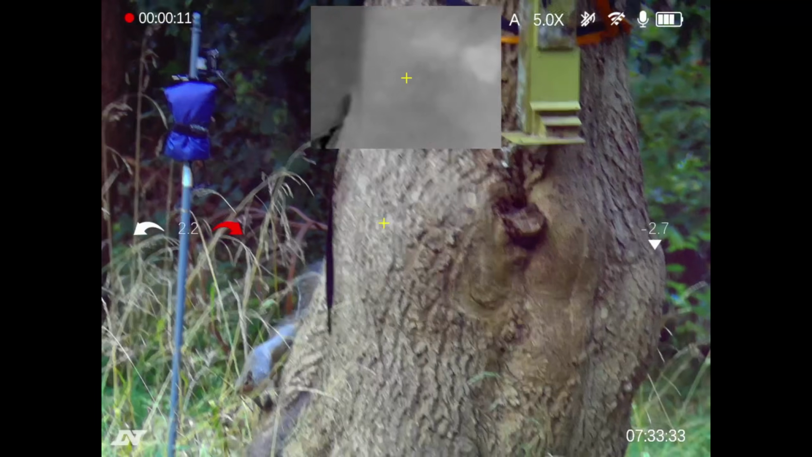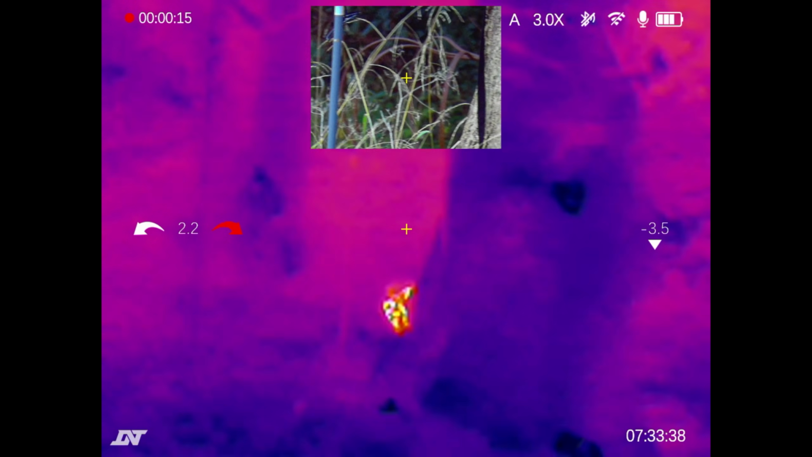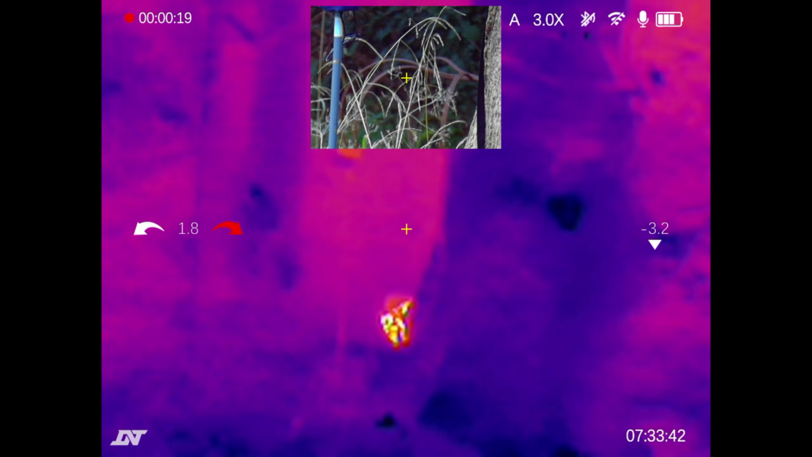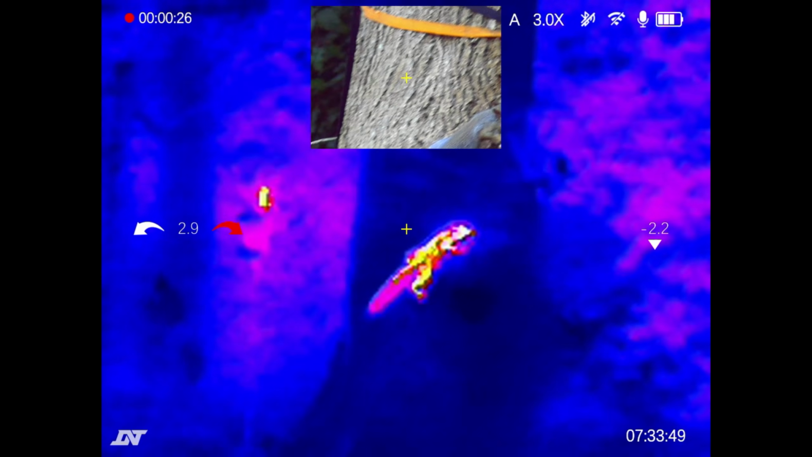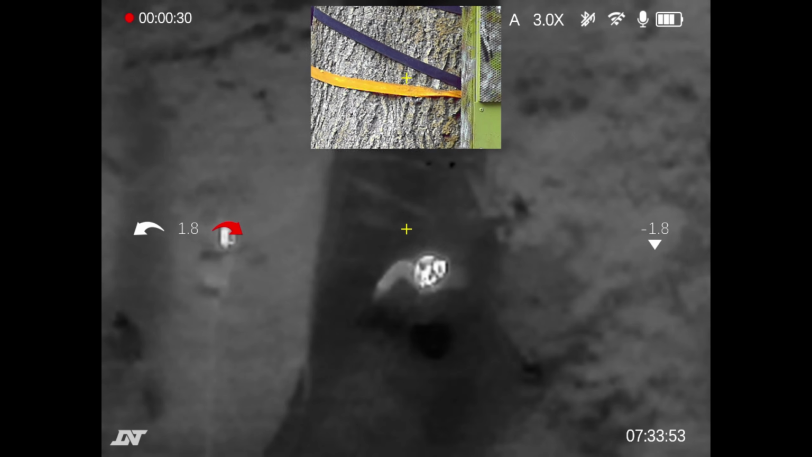With the push of one button, you can actually change from daytime to thermal, and then the push of another button to go through the different thermal palettes. At the bottom of the screen, it tells you which colour palette that you've actually just changed to.